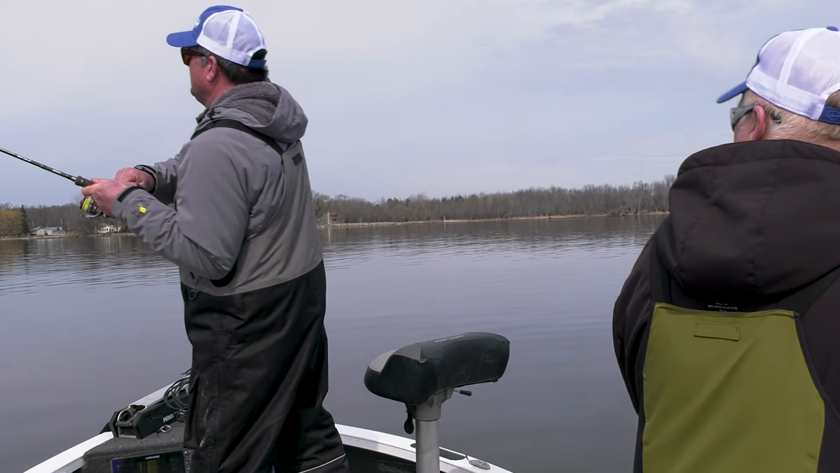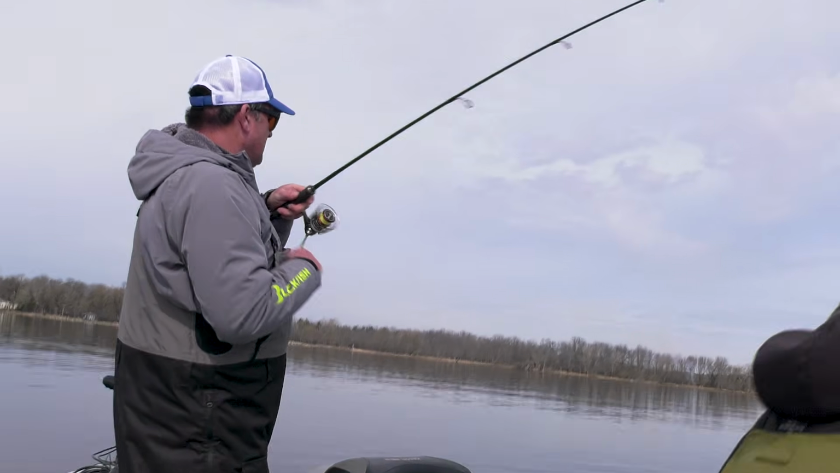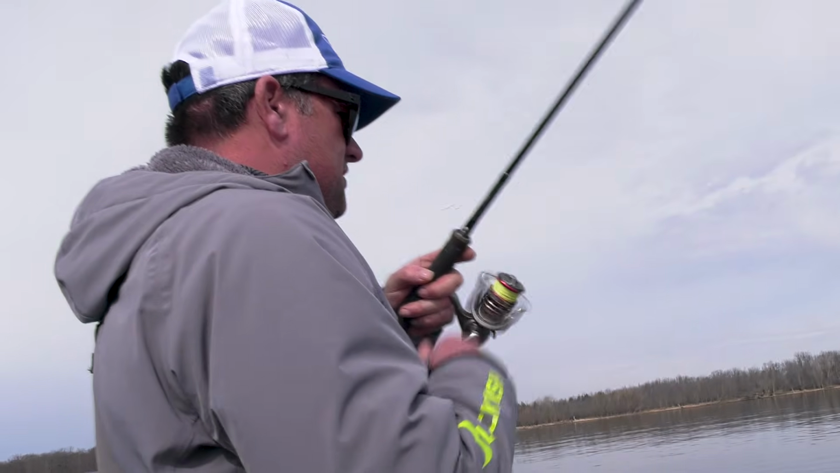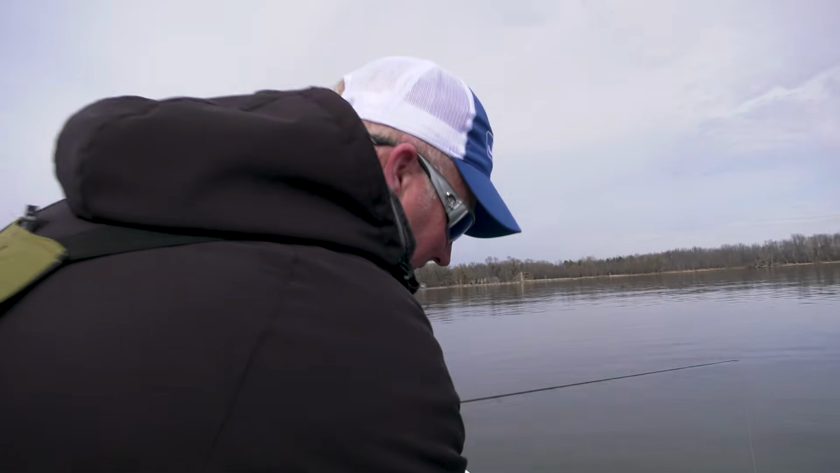Got him? Yep. Got him. Nice one. These fish just fight hard. Oh yeah, look at that. Nice big walleye. Nice. Oh yeah, look at that. Whoa! Come on up here. There we go. Nice. Thank you, sir. Go ahead and leave her right in the water there. I'll unhook her. And... Nice.